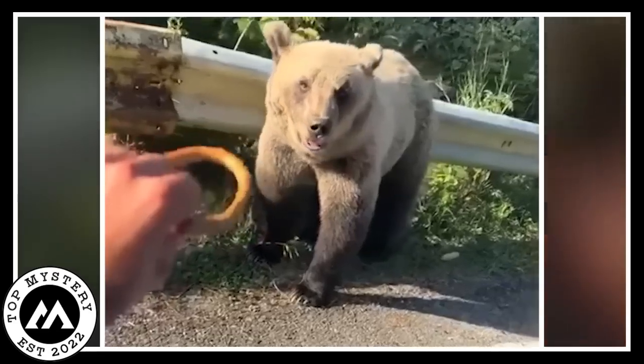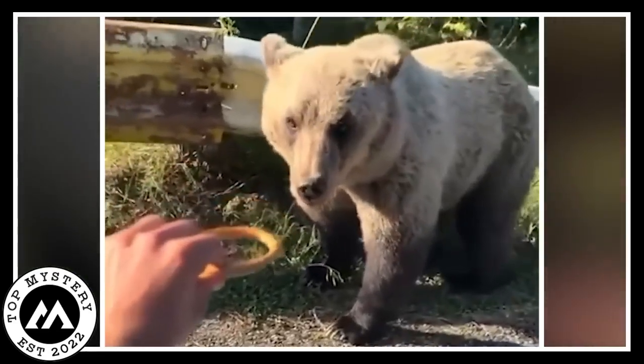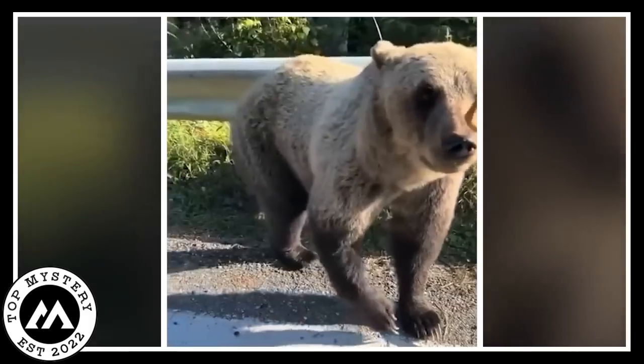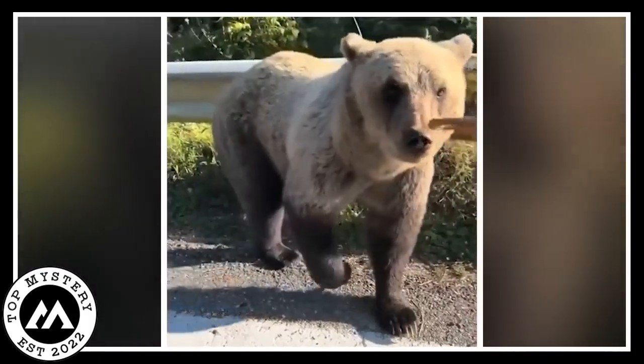You would think it a sweet gesture, but here things took a wild turn. The untamed grizzly bear, to eat the pretzel, attacked the man's hand with its jaws wide open. However, the car ride saved the day for him, as the man quickly pulled his hand out of reach of the bear, and they quickly drove away.